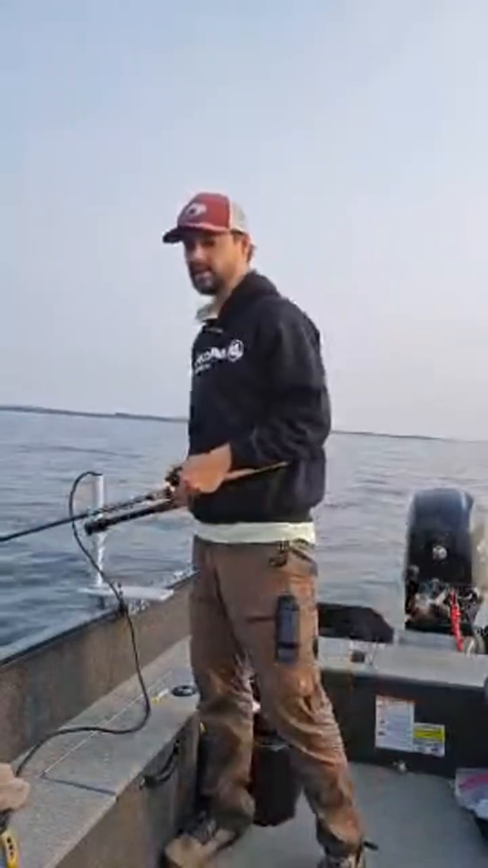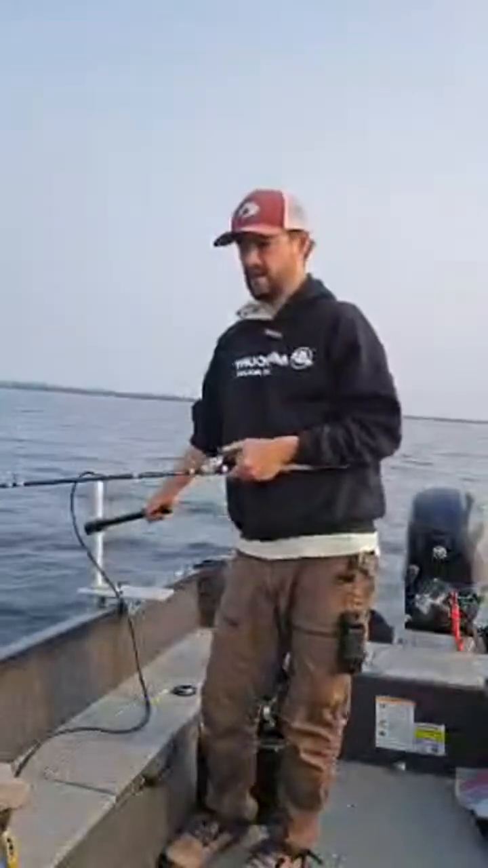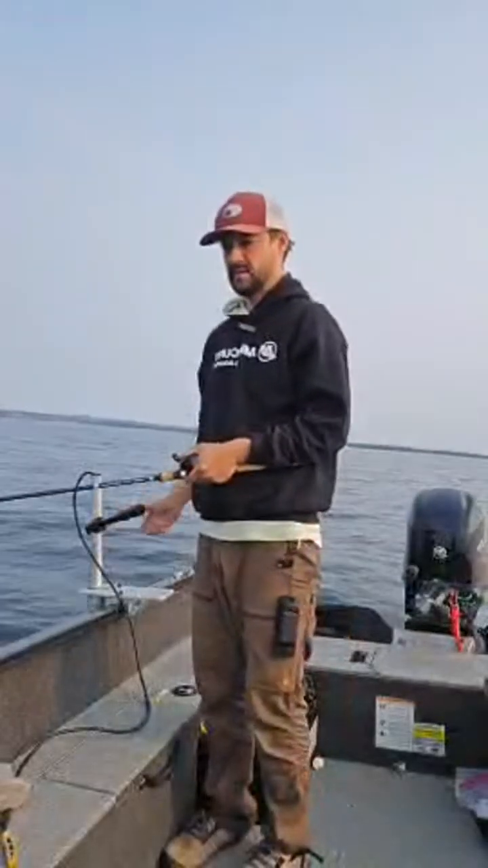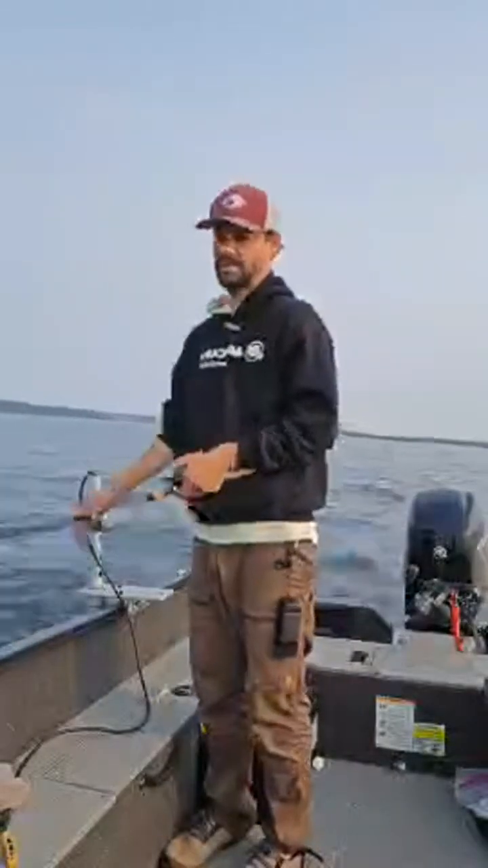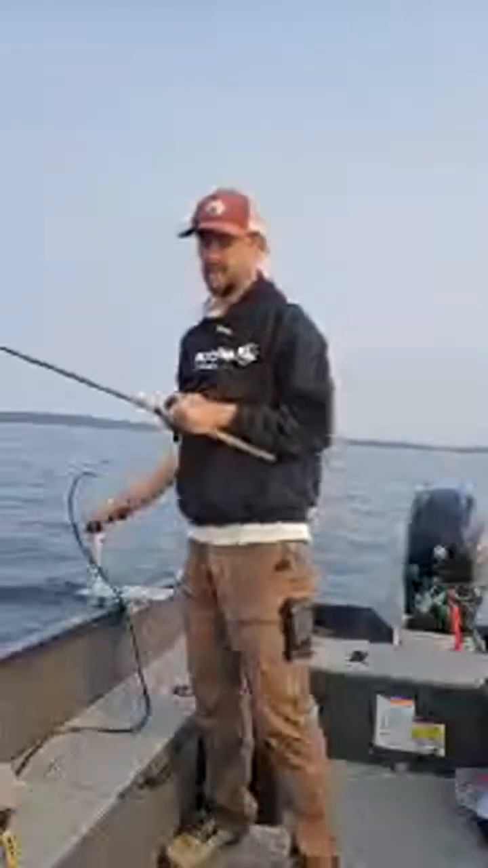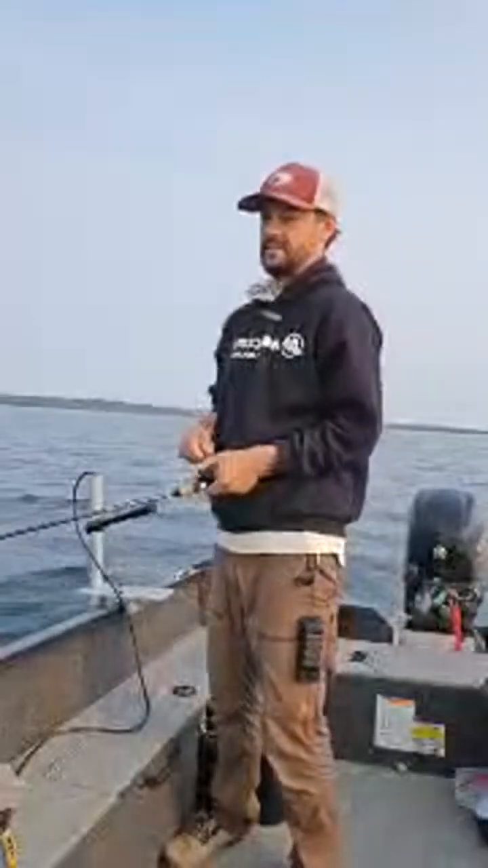One of my oldest videos was on this lake, and I didn't want to believe the weatherman. They said it was going to be blowing like 25 and like 8-foot waves. I'm like, no. And so I got to the boat launch, and it was flat calm, like glass, in the morning.